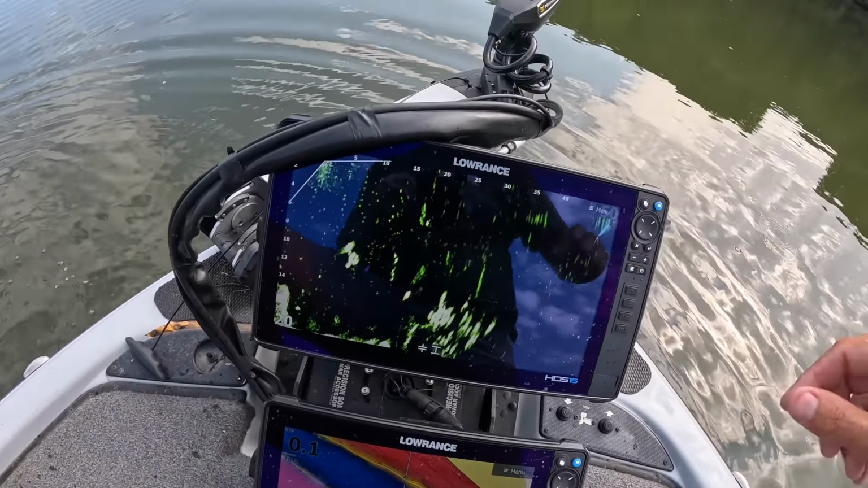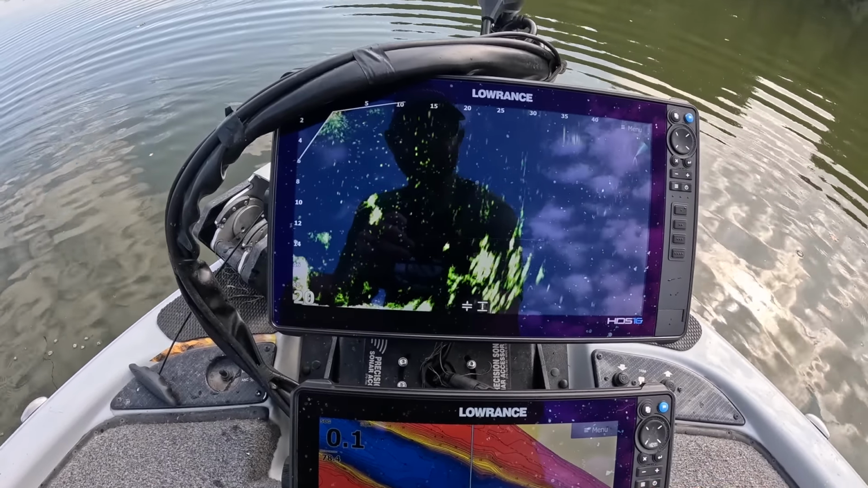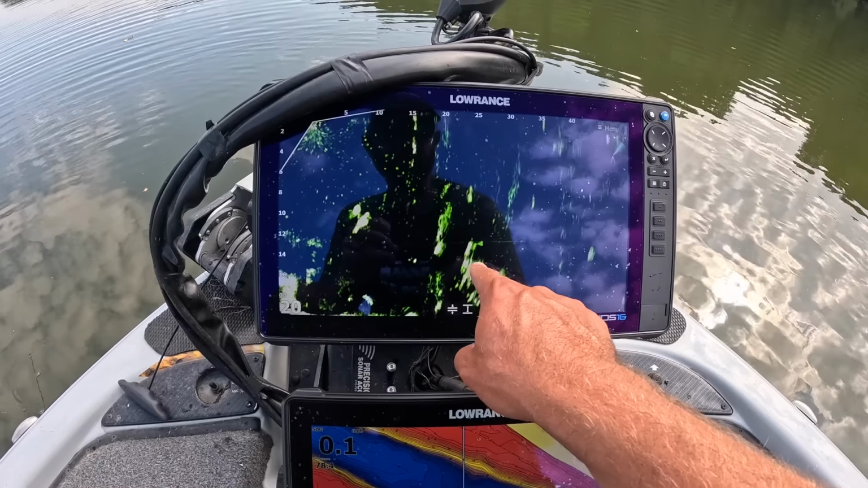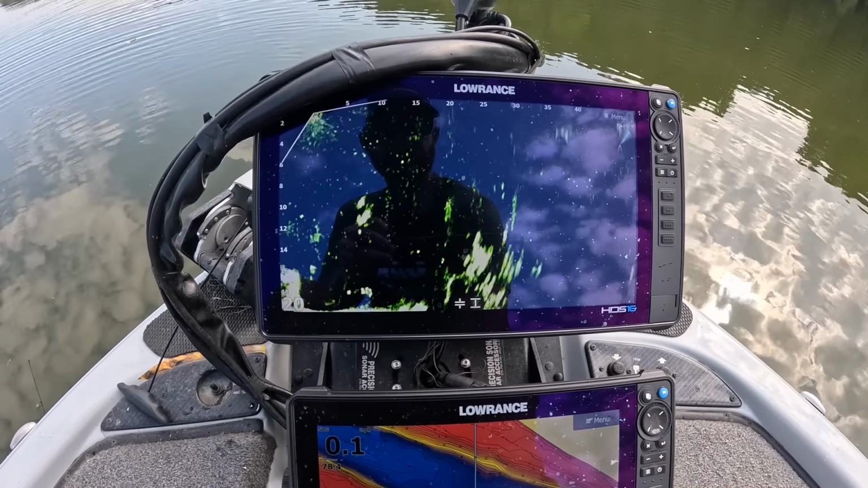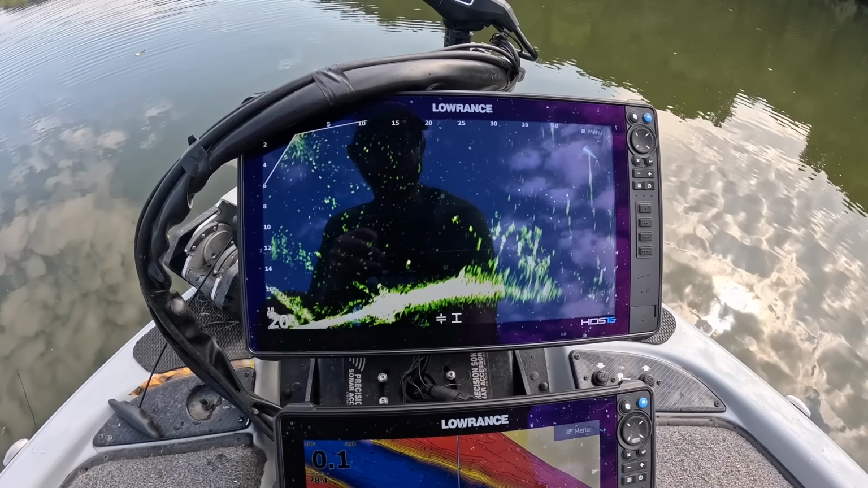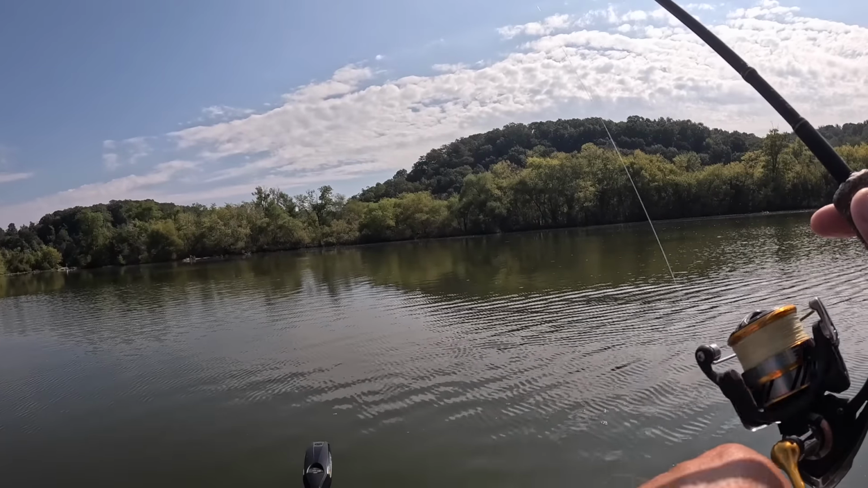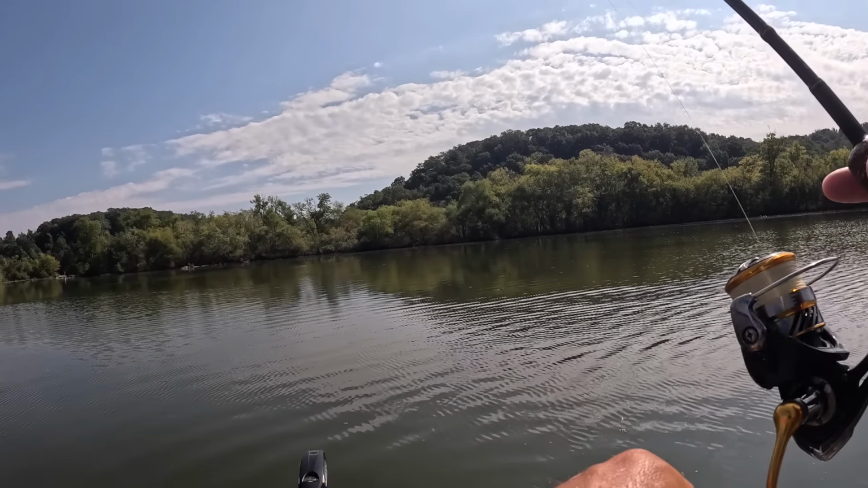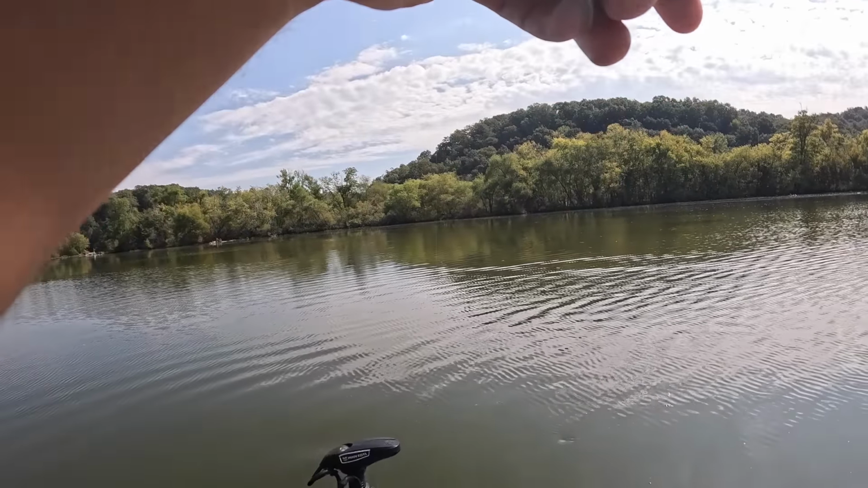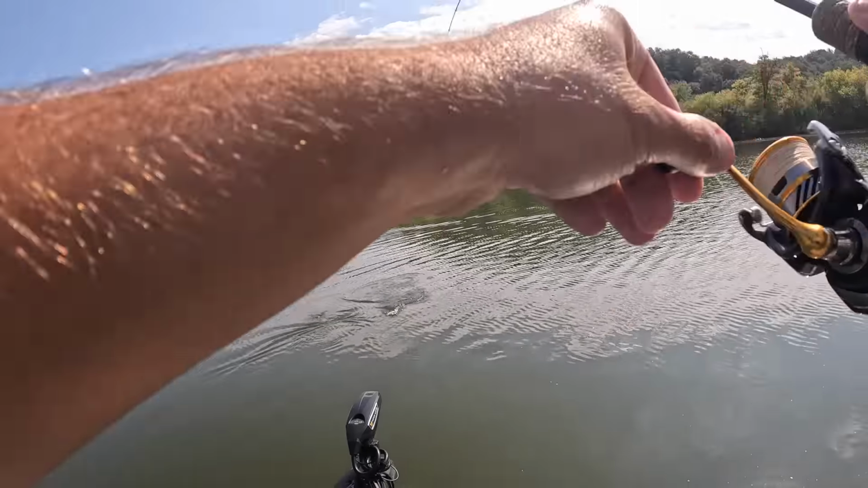You can probably see it pretty decent where I've been sitting, but you can see the brush right down in here. You can see them crappie sitting right up in the top of it, right up in here. And then there's another little spot right over here where I caught a couple also, right out of that. There we go. Just had to find me a fresh school up, that's all it was. And we did.